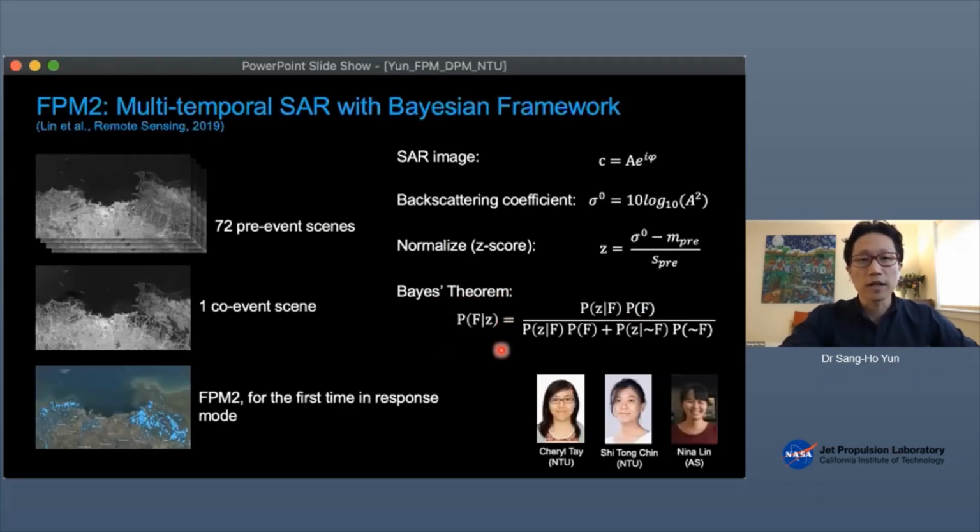That's how we make it, and we call that flood proxy map 2. The 2 doesn't mean much to you, but it's just internally what we call FPM2.